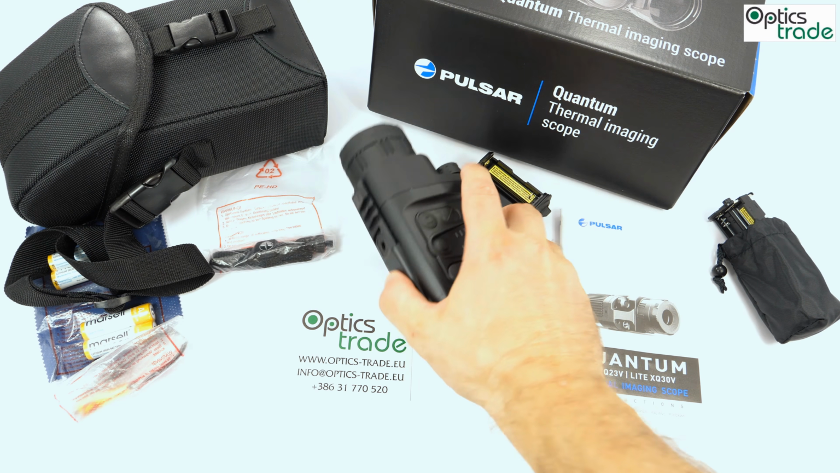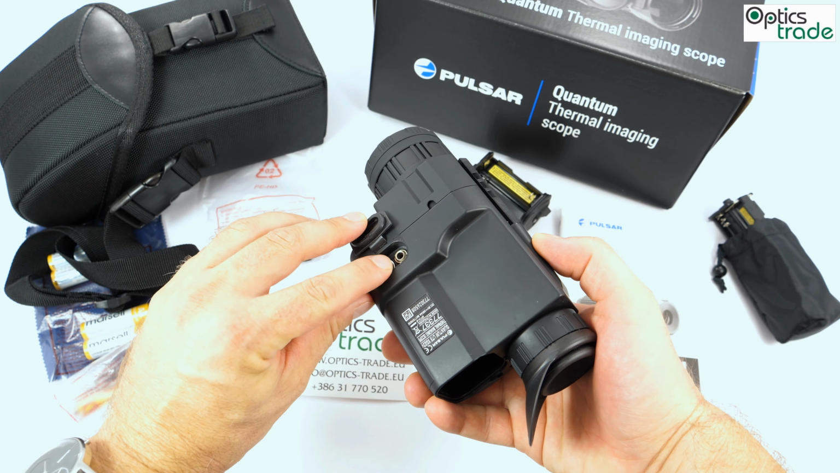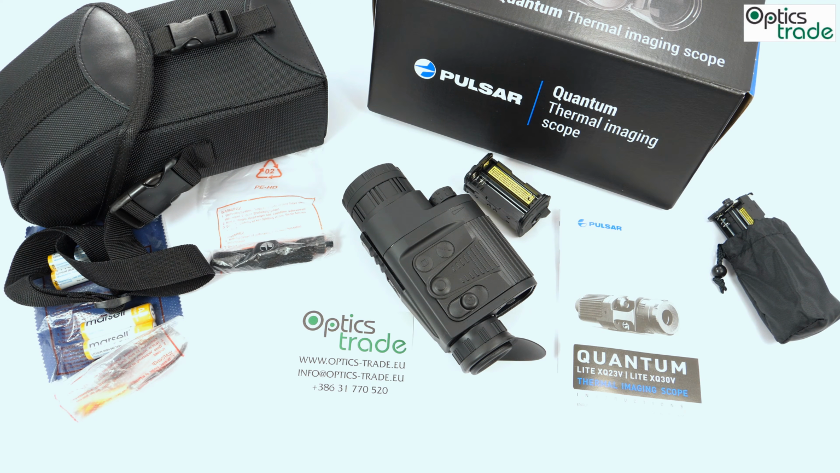But you can still capture video with an external recorder through this video output. So in this regard, you're still able to capture video, but normally with Wi-Fi connectivity and the Stream Vision app, like with other Pulsar devices, it is much easier. So this is really a light model. But on the other hand, it's 2017, so we all like to share what we capture.